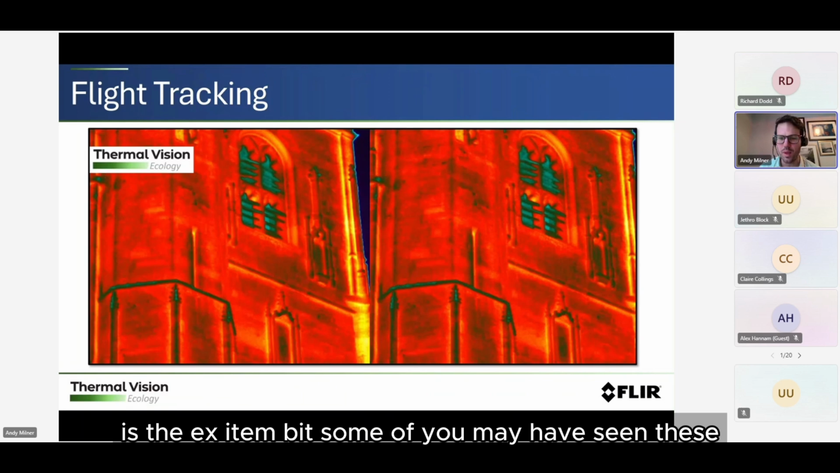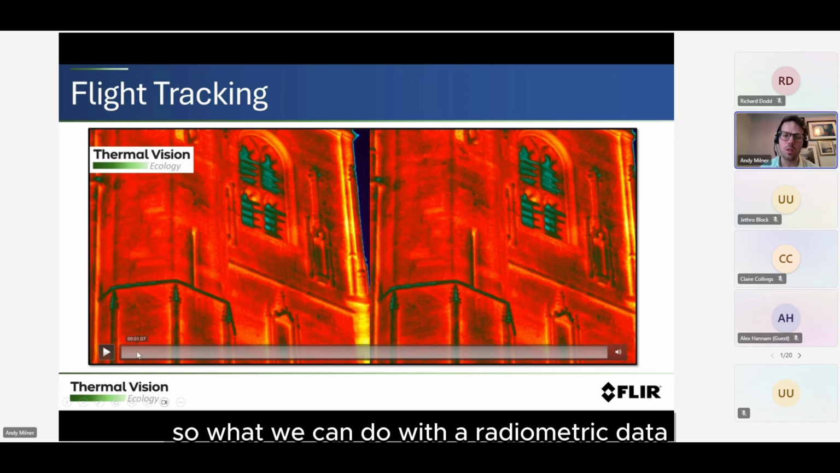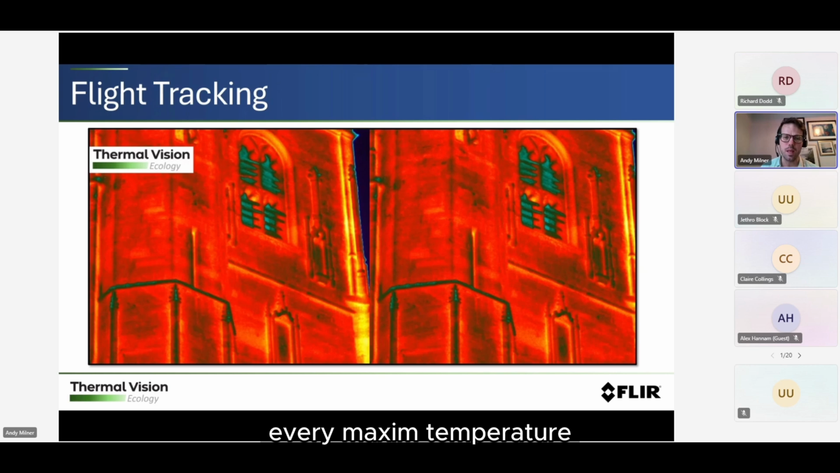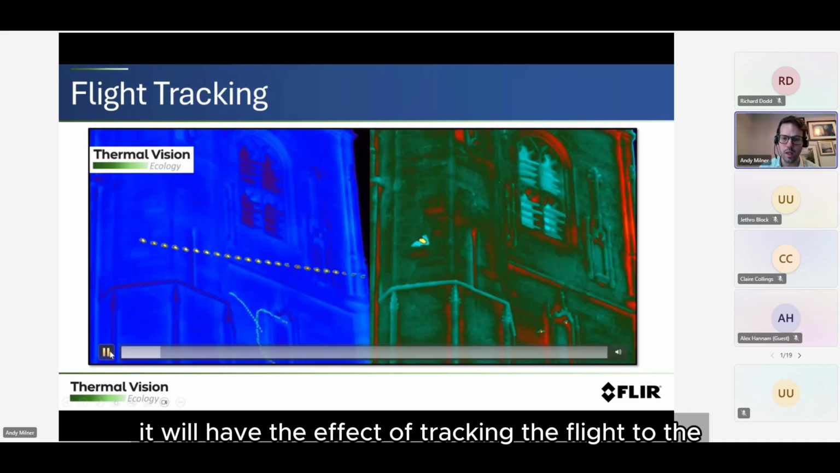This is the exciting bit. Some of you may have seen these, but some of you may not. This should be able to play. So what we can do with the radiometric data, this is a technique called image stacking, and at every maximum temperature, it will hold that pixel value, which means if something's hot and is traveling across the screen, like so, it will have the effect of tracking the flight of the bat.